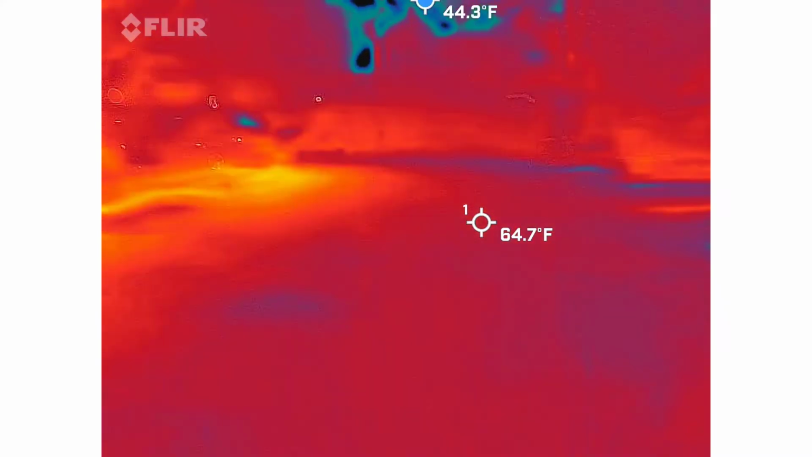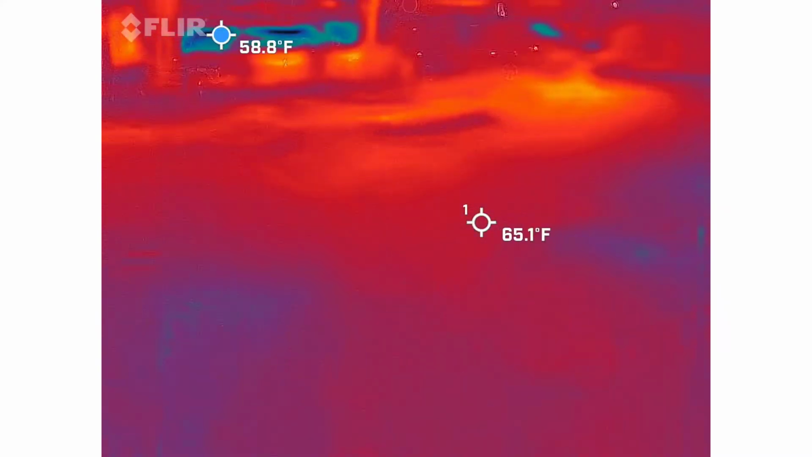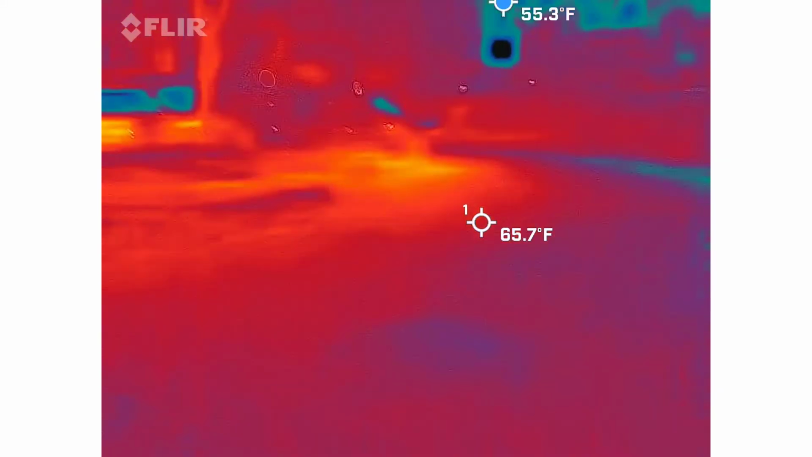I gotta show you how to use that motion sensor. I don't know how well it's gonna do. There's a lot of things blowing around here.